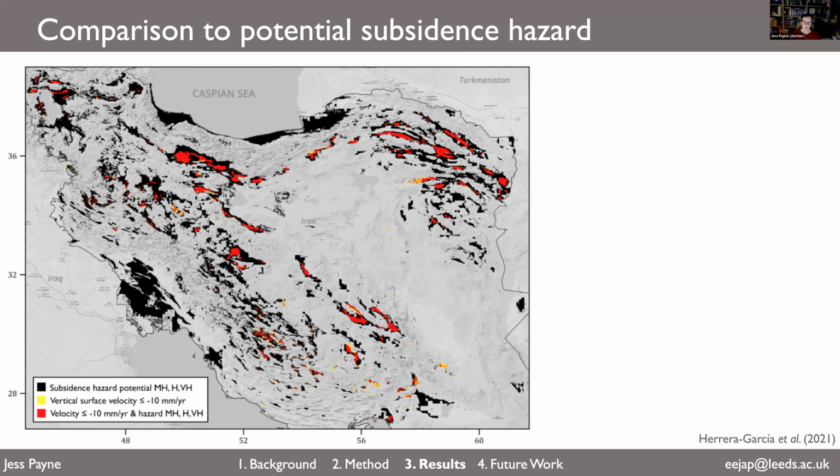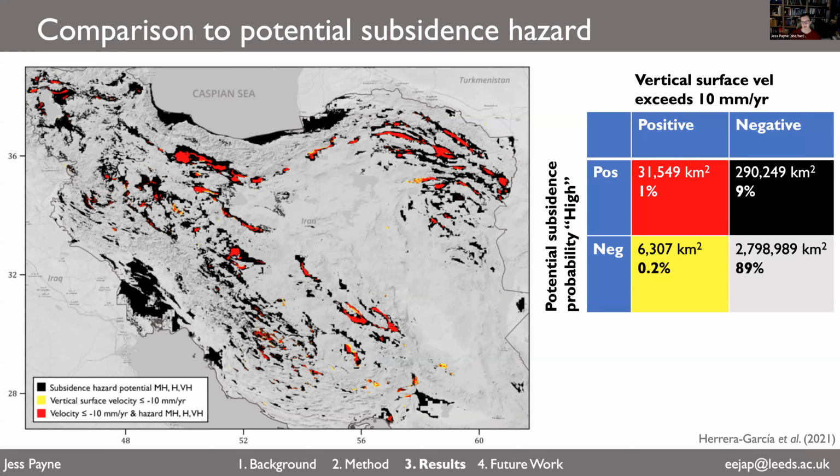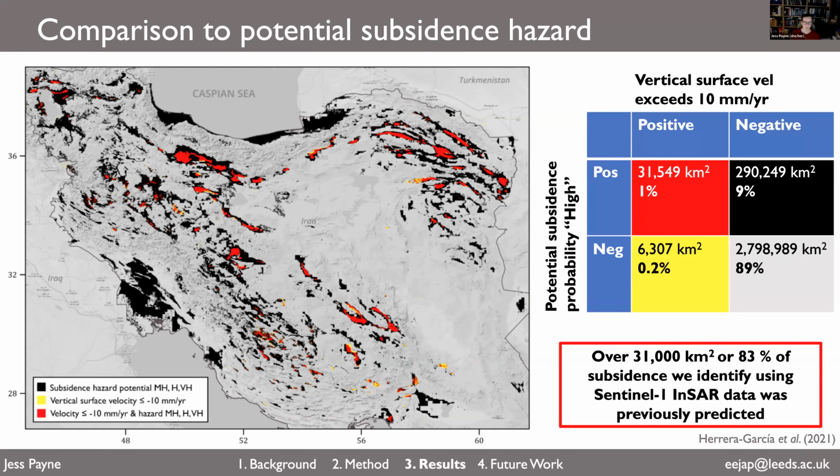On top of that, in red, we plot where the two data sets, so the high subsidence potential and the vertical velocities exceeding 10 millimetres a year, overlap. And you can see quite clearly there's a really good overlap between the two data sets. So on the whole, 83% of the time where we see subsidence using our InSAR data, the incidence of this subsidence was predicted by this group in their model of potential subsidence.